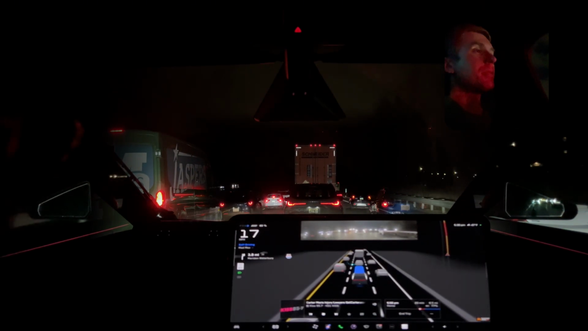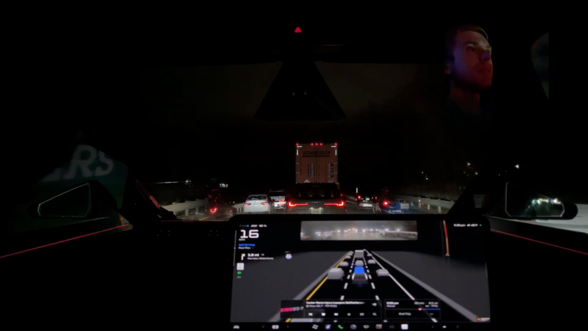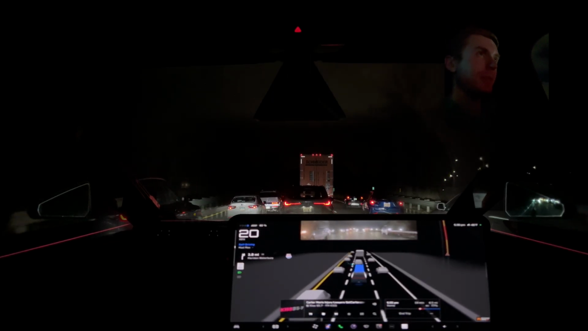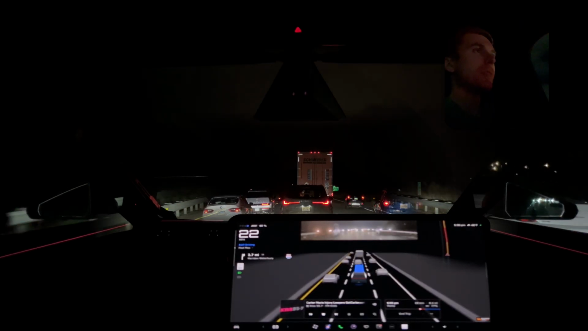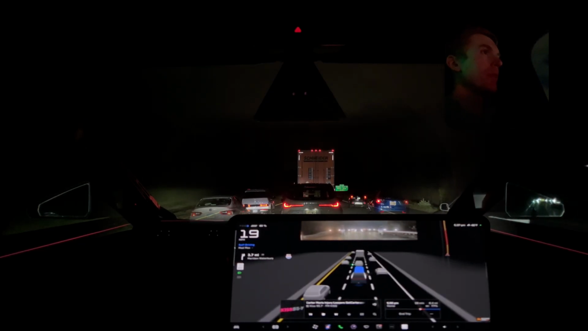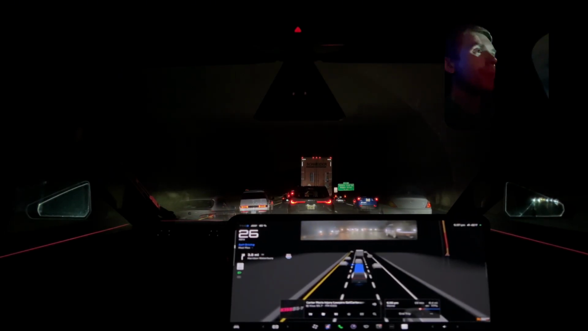Yeah, as you can see, nothing really to report at the moment. Again, situation normal. Just cruising along in some traffic, no doubt caused by a human pilot accident. I am 100% certain of that. Holding reasonable follow distance. Comfortable speeds, comfortable braking, comfortable acceleration.